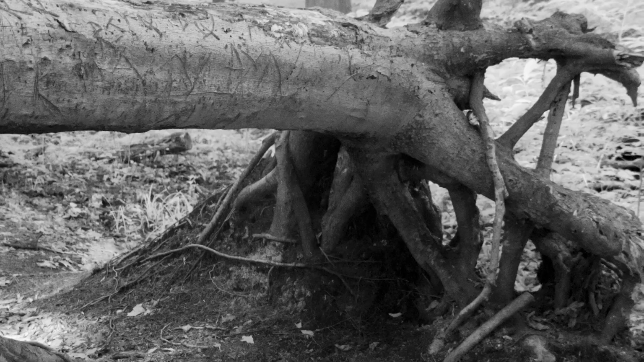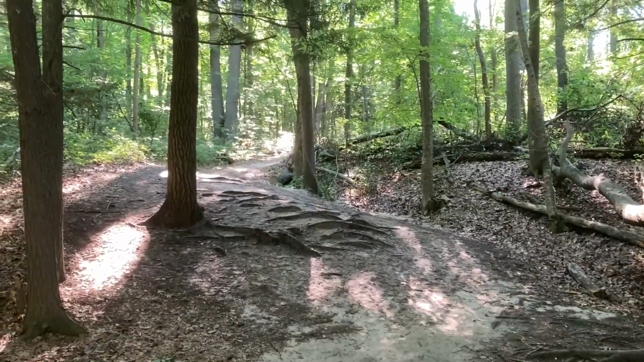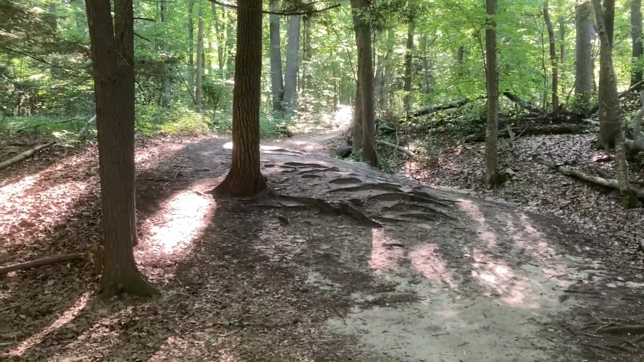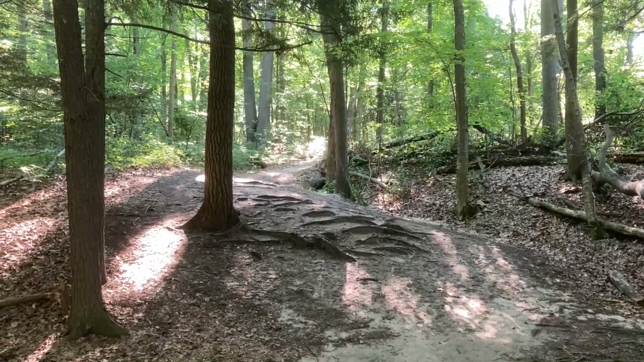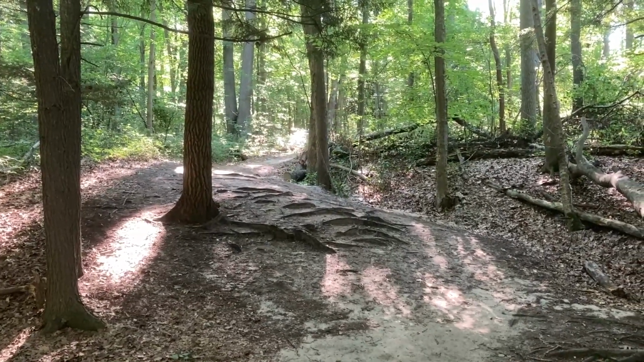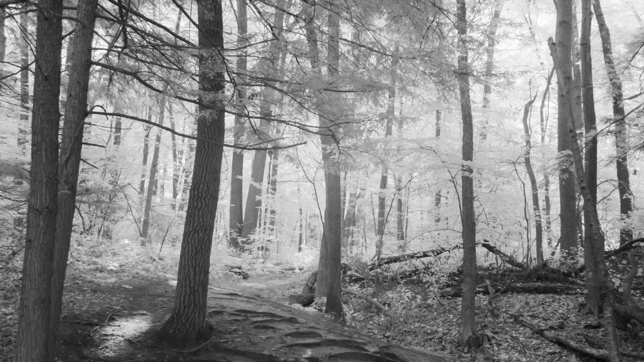And then over here, look at this path. What I like about this here in particular, the roots are acting as steps up the hill. And then you've got that path that curves around. I always like curving paths. And these trees are jutting out from the ground at different heights. So there's a lot of interesting things going on here that you can capture, especially in black and white. So really cool little spot right here with a number of different compositions that I can come up with.